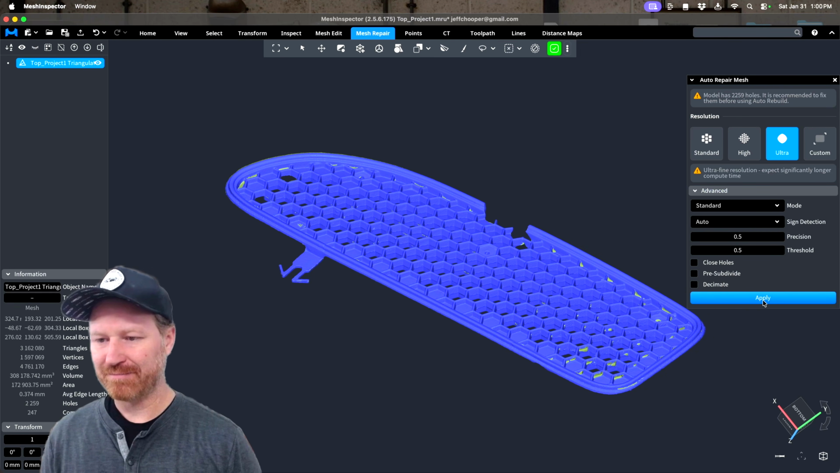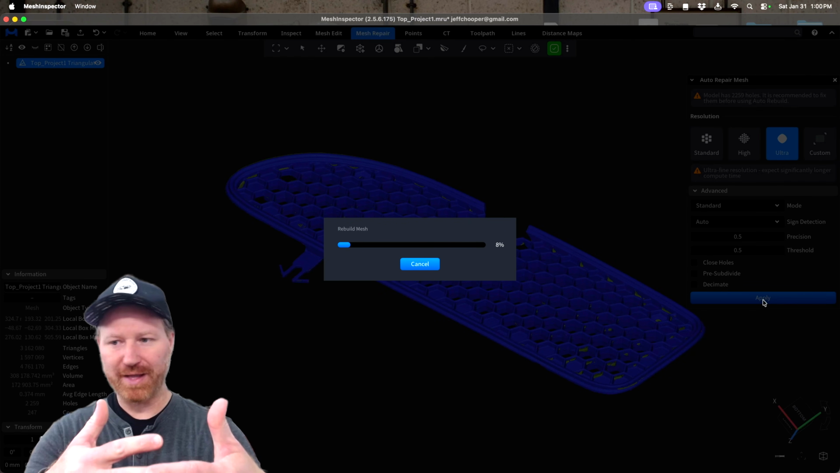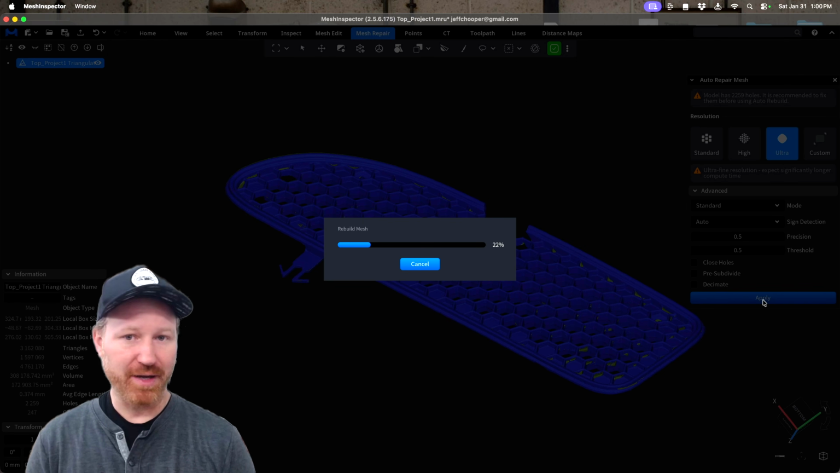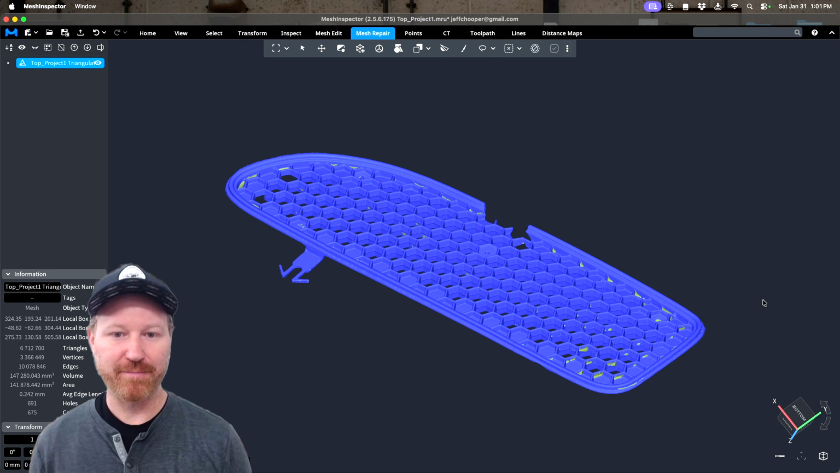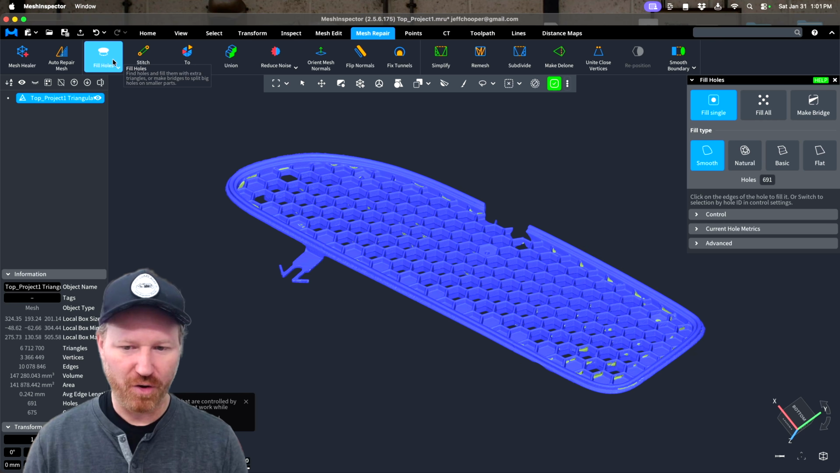And then we're going to say Apply. Now it's going to start handling all that overlapping data, the tunnels, any other kind of trouble that this mesh has, so that when it's done and we go to fill in a hole, it's not confused thinking that it's an isolated mesh. So now we can go to Mesh Repair and Fill Holes.